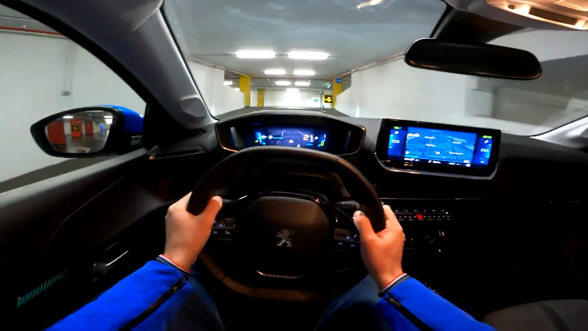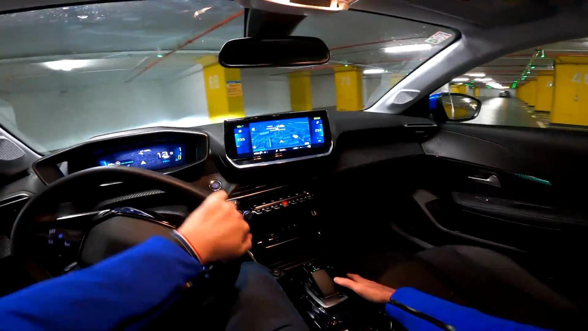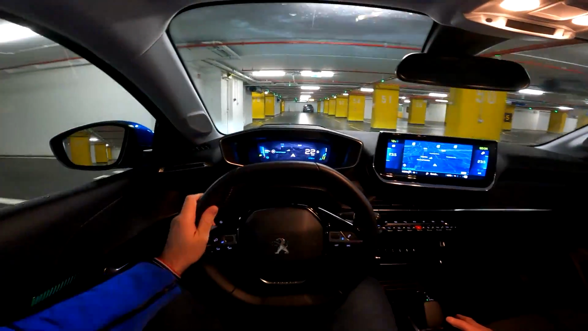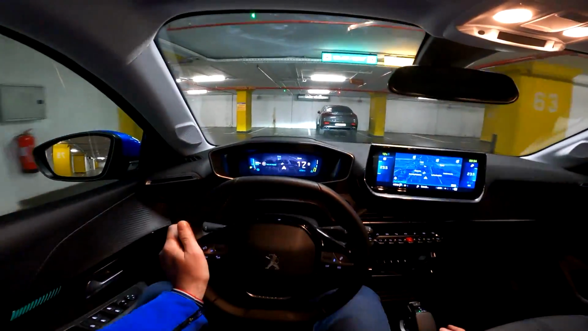Anyway, here we have a 136 horsepower electric motor paired with a 50 kilowatt-hour battery. Speaking about the battery, you do have the 8-year warranty. The car is pretty fast actually, 8.1 seconds to reach 100 kilometers per hour. That's really good.